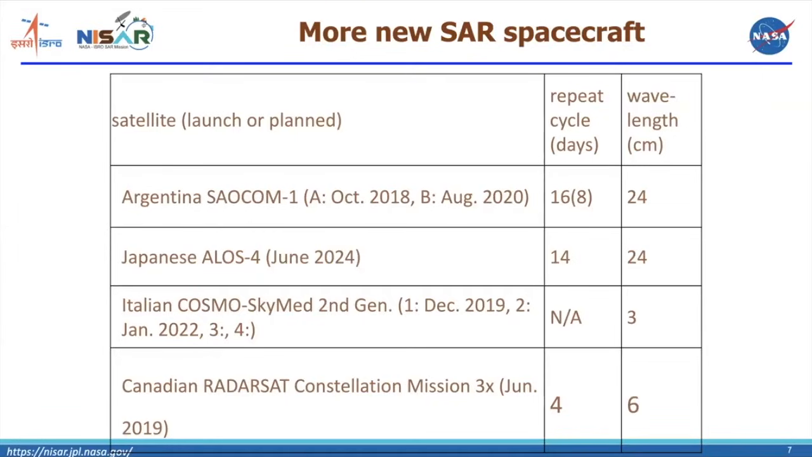And ALOS-4 is only available to people that have data grants from JAXA, so it's limited availability at this time. Maybe they're going to change.